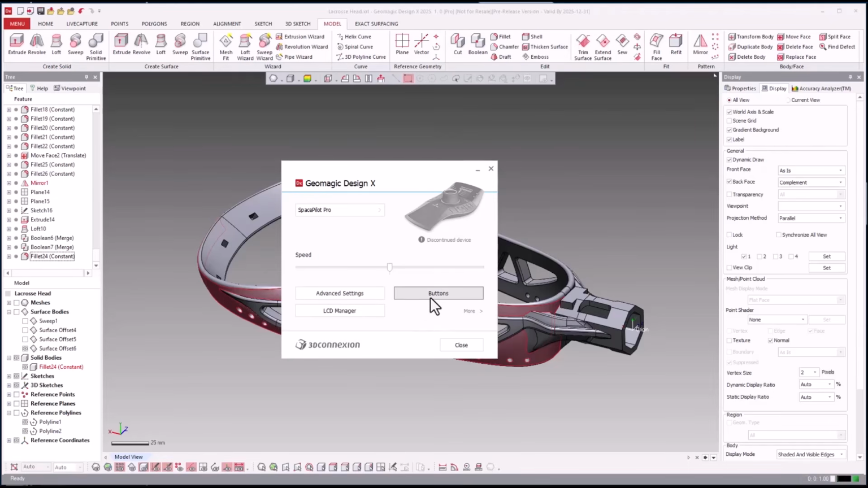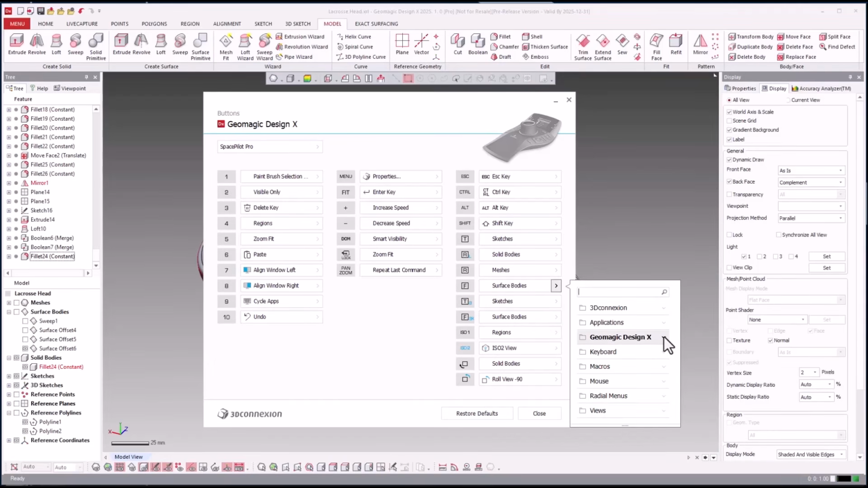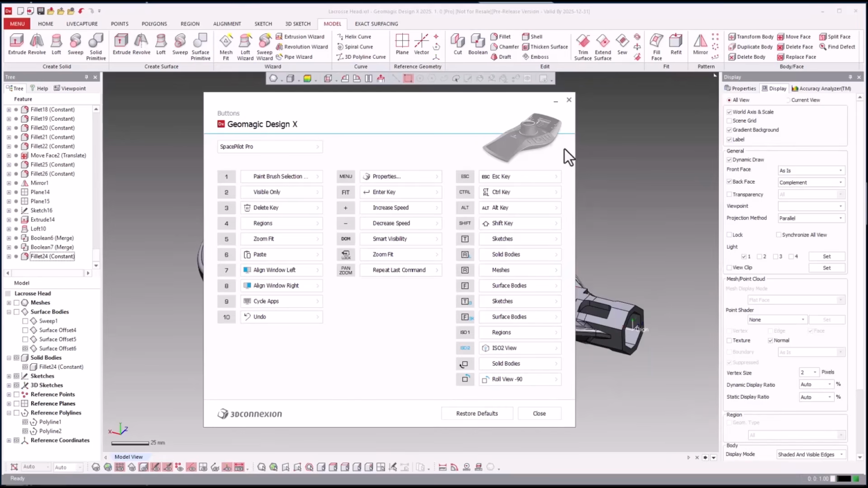And then the other thing is the buttons. So what I was just talking about, I can turn meshes on and off, surface bodies on and off, and if I just click on one of these, you see that we added this Geomagic Design X portion, and you can select commands. We exposed a lot in here. So the visual properties, right? Being able to turn all surfaces on and off, that's in here. So that's what I did. You could customize this to the nth degree. I also did regions, so you can turn regions on and off as well. And then you can go crazy.